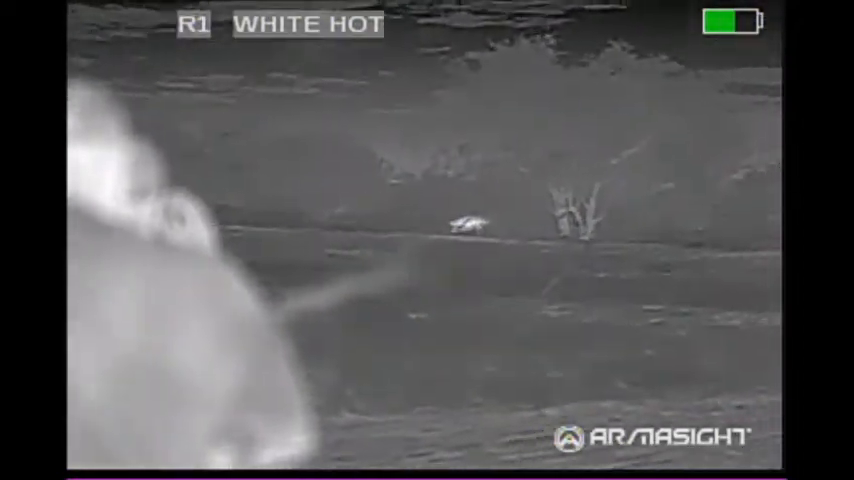From where we entered the field was probably 250 yards away, and we're going to try to get to well within inside 100 yards if we can. Here we've stopped at about 80 yards. We figure this is close enough. The hog isn't in position where both shooters can see him just yet, so we're waiting for the hog to move, and then both shooters are going to try to take him.